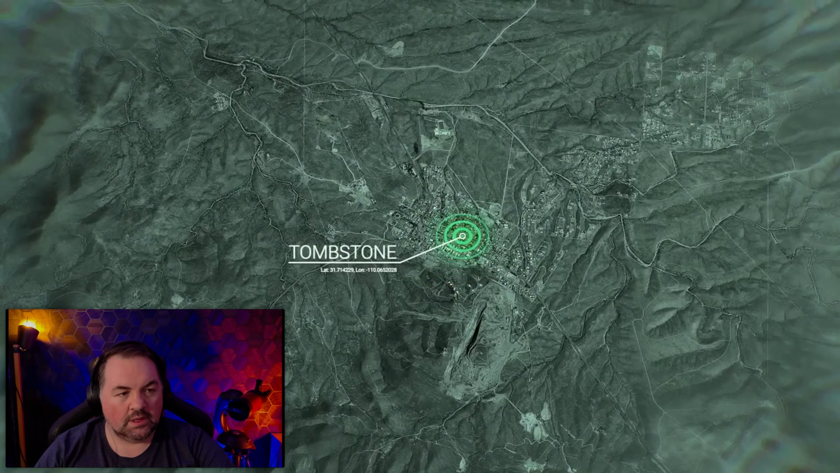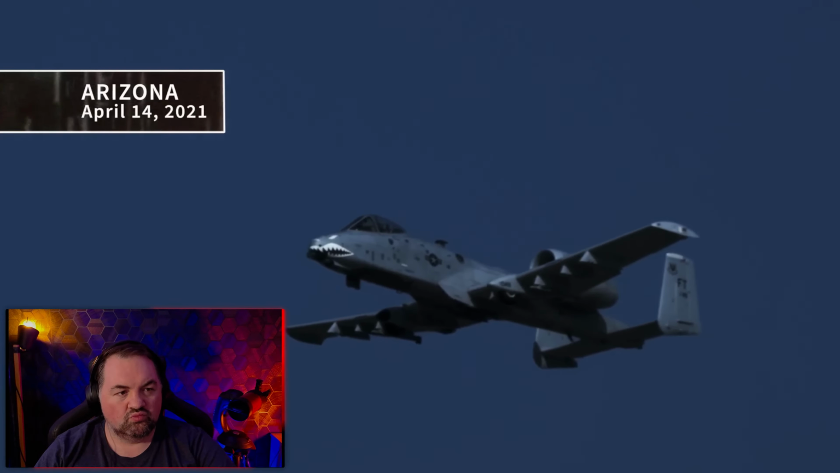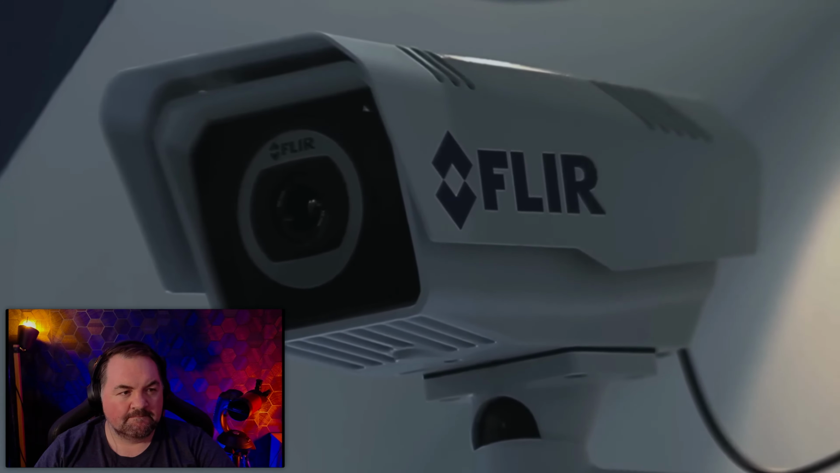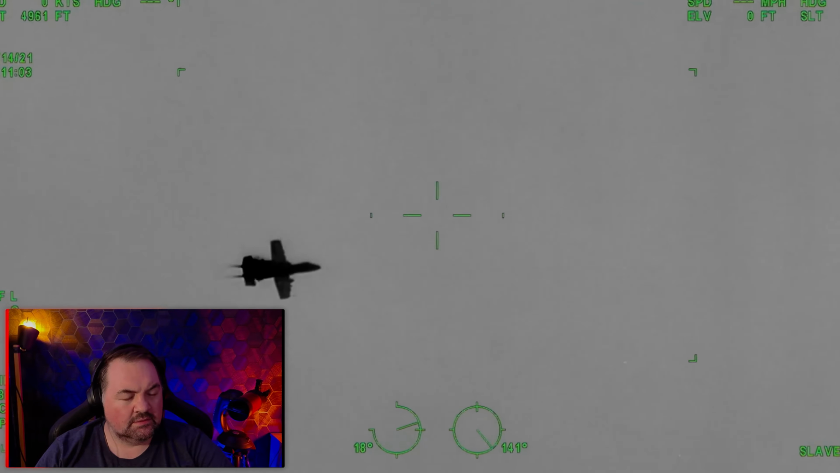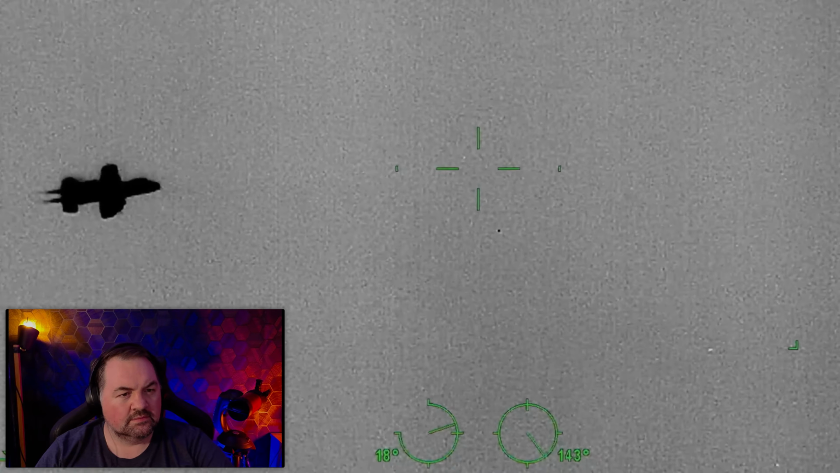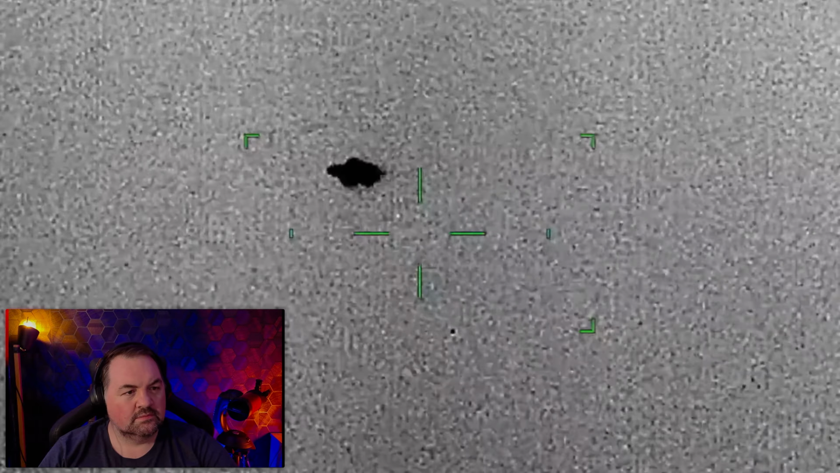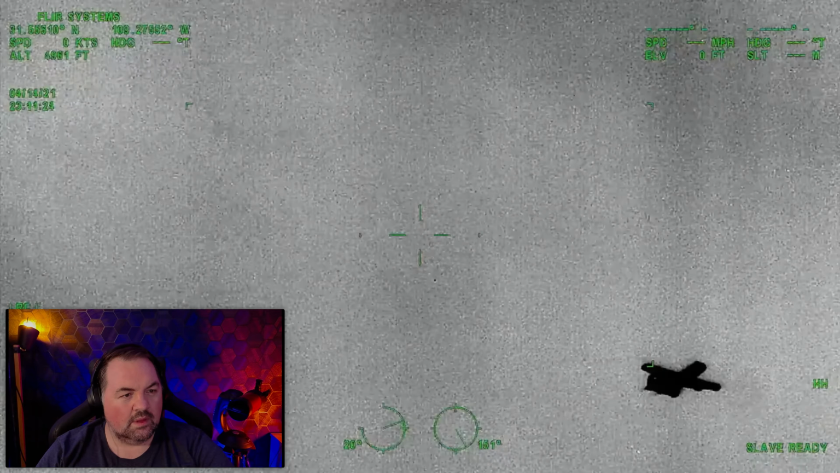An agent with the Department of Homeland Security is tracking an A-10 Warthog plane. He's operating a forward-looking infrared camera, or FLIR, mounted atop a truck. Those are absolute beasts of aeroplanes, those are. The A-10 appears silhouetted because with this camera, hot objects are black while cooler objects appear white. The leaker didn't elaborate on why this plane is flying over Arizona or why a DHS agent would be filming it. But it's in our hands because nobody expected what happened next.